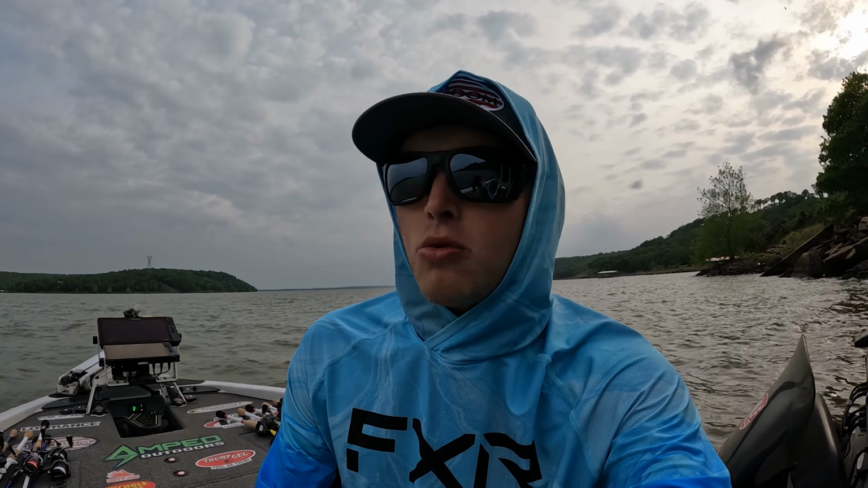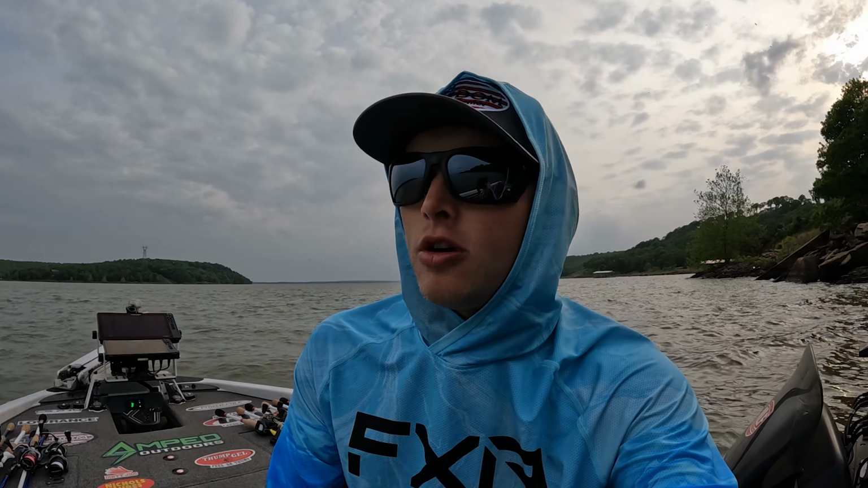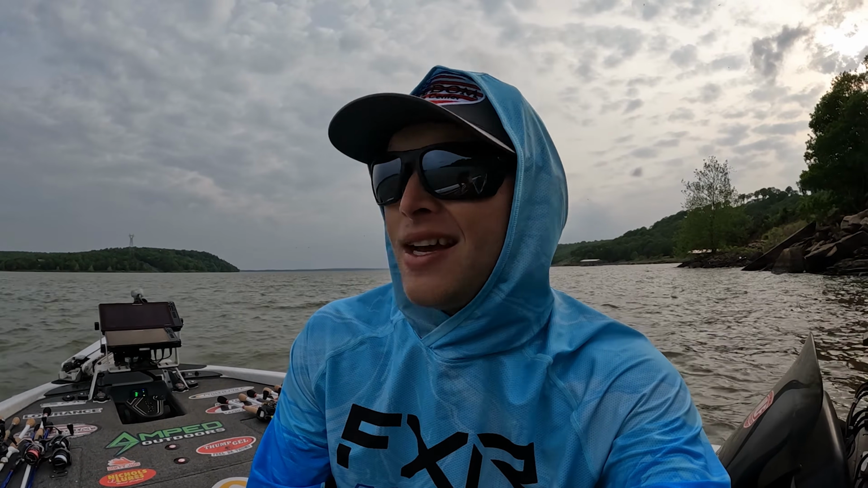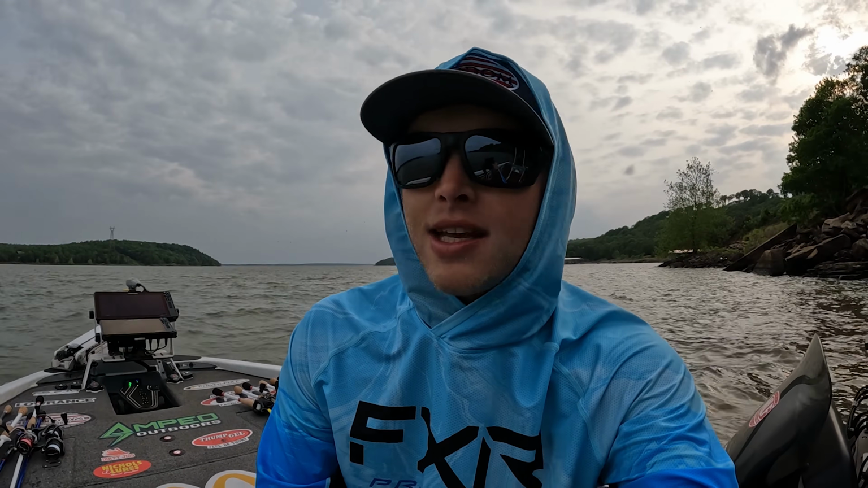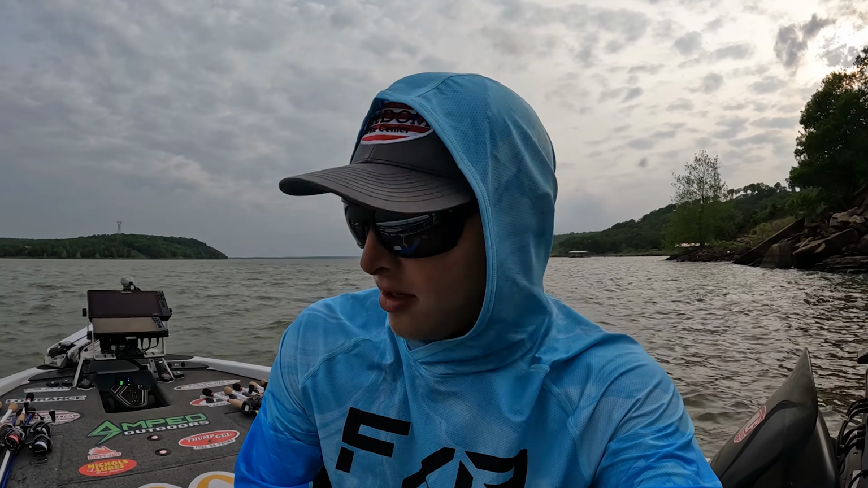I think that I could just run around and kind of fish high percentage areas, like I said, look for that right setup and catch scoreable fish throughout this lower end of Eufaula here. But as far as like a big group of fish on a point or a big group of fish down a bank, I haven't found that yet. So that's kind of what I'm searching for. I've got about an hour left. I'm going to keep running around trying to do that.